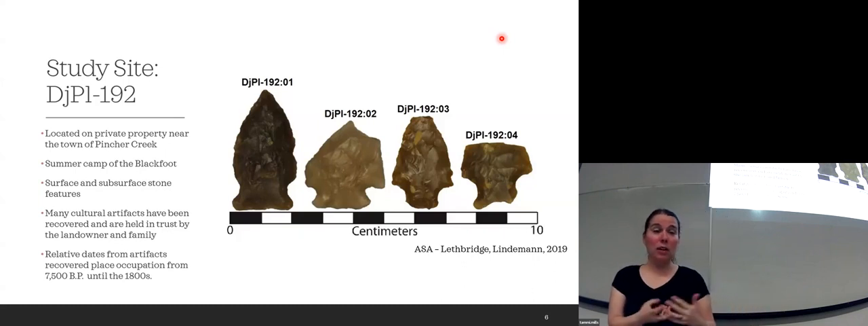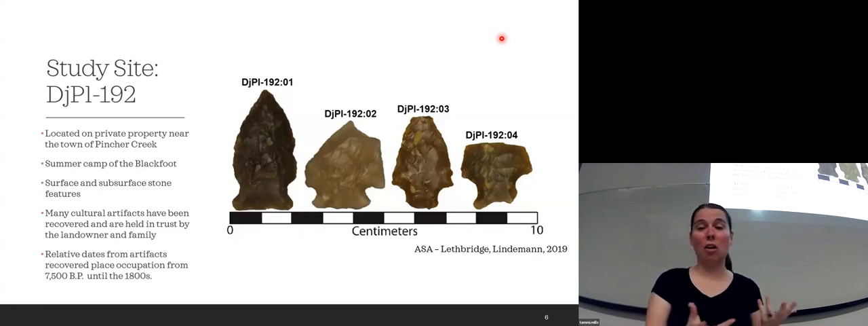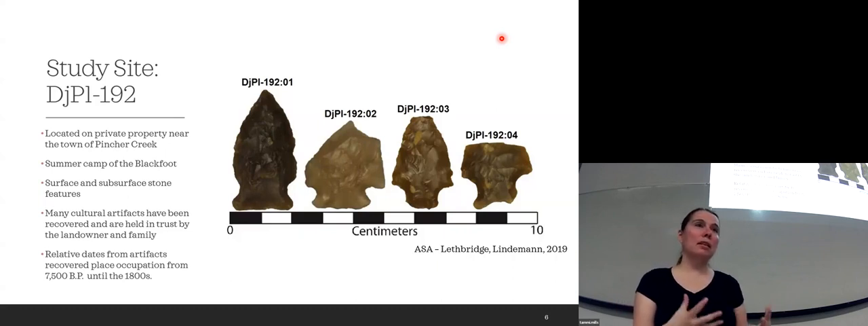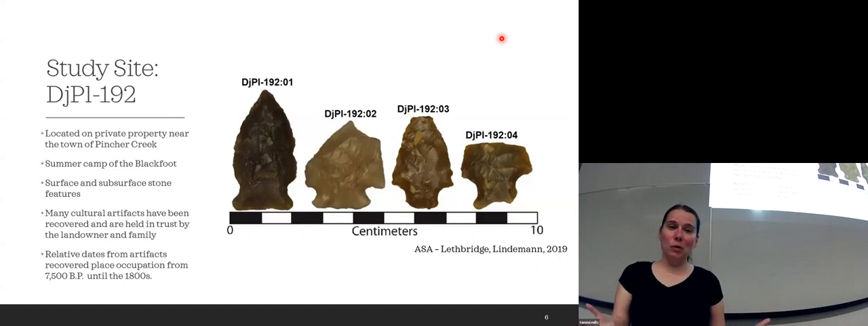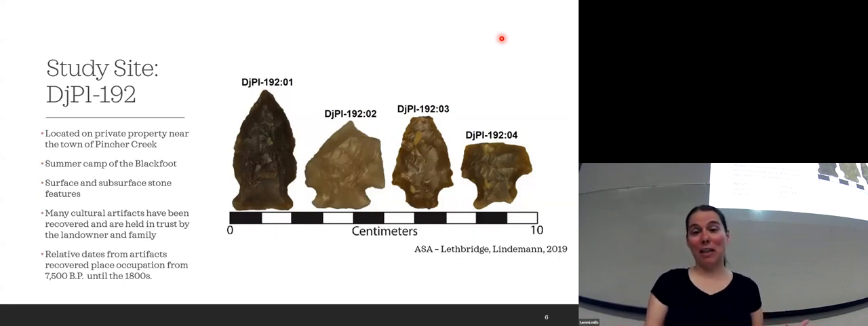So Southern Alberta is known for the stone features, stone circles, habitation, hearths, cairns as well, just to name a few. At DGPL 192, the landowner's father had a relationship with the neighboring Blackfoot communities as well. And through discussions with them, the Blackfoot community had expressed that this is possibly a summer camp of the Blackfoot. In conjunction with some of the artifacts that have been found there, it's reasonable to assume that there's that potential, right?